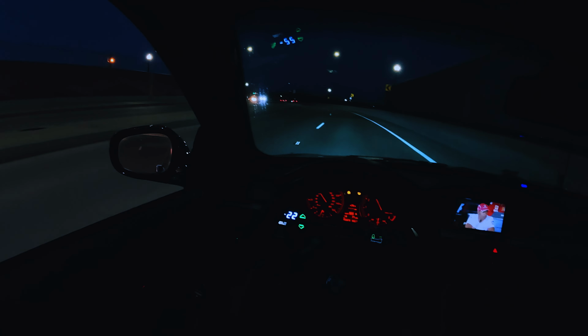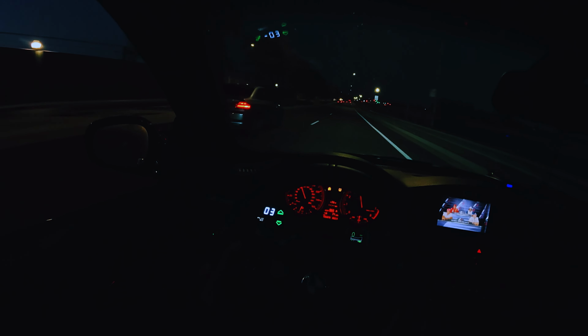That thing do be spooling up though. So his dump is recirculating, so that's why you don't hear all that noise coming from underneath the car, because the dump is recirculating back into the exhaust, so it's not as crazy loud as this is. But he do got little burbles though. I didn't know he had the burbles like that.